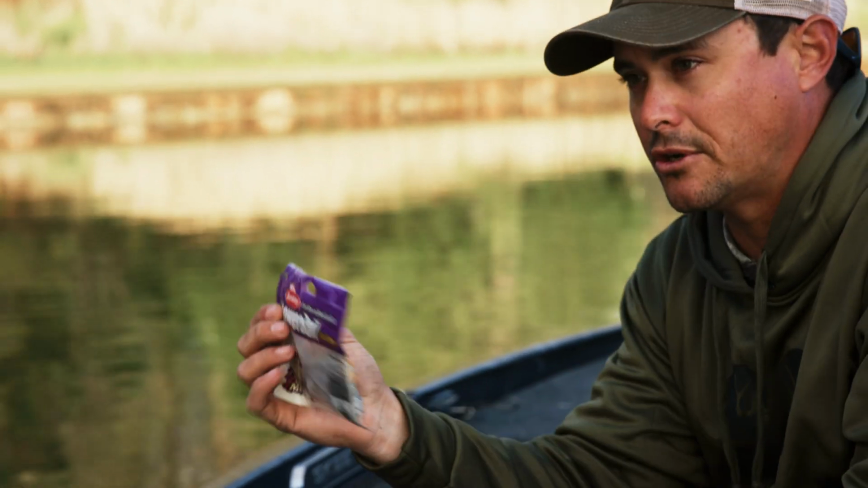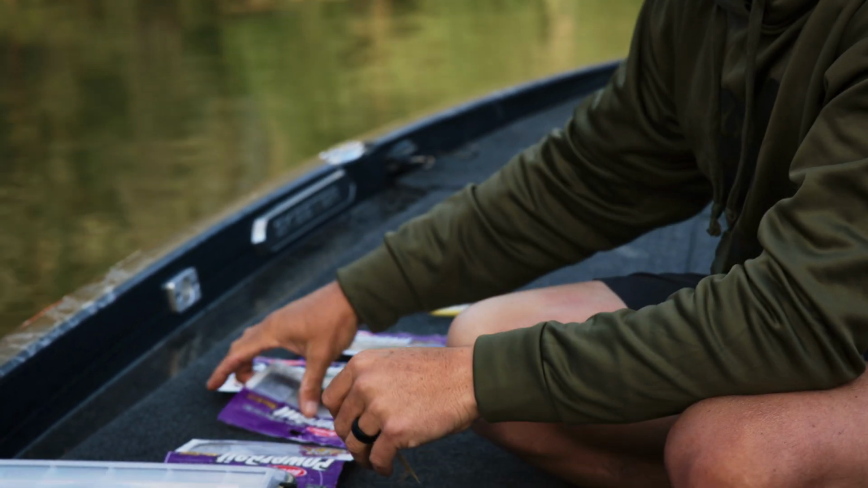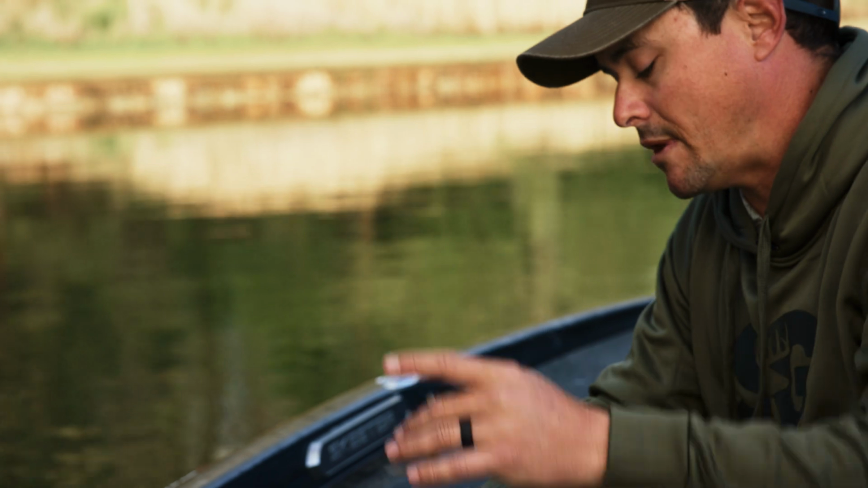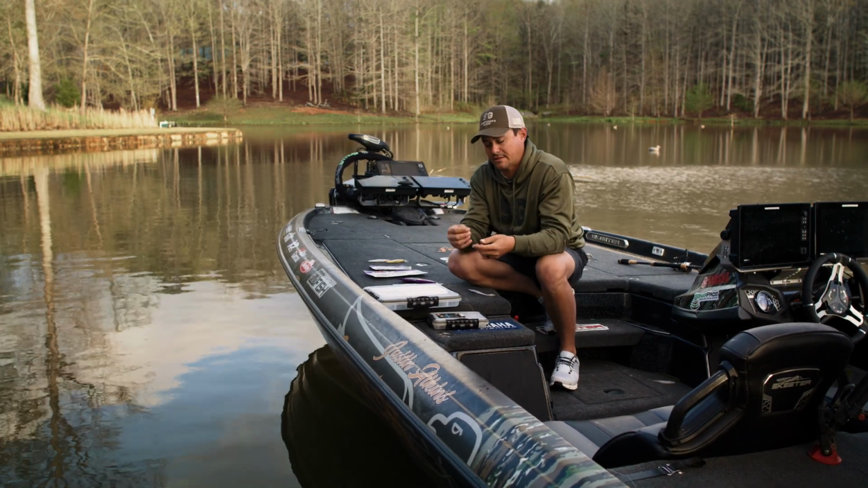This is a flat nose jerk shad. It's Max Scent by Berkeley. And then, like I said, if you're in a place where the bait is smaller, this is a smaller bait. It's 4-inch, just a smaller profile, and you're going to want to match the hatch. That's something that's never changed whether you could see the fish or not.